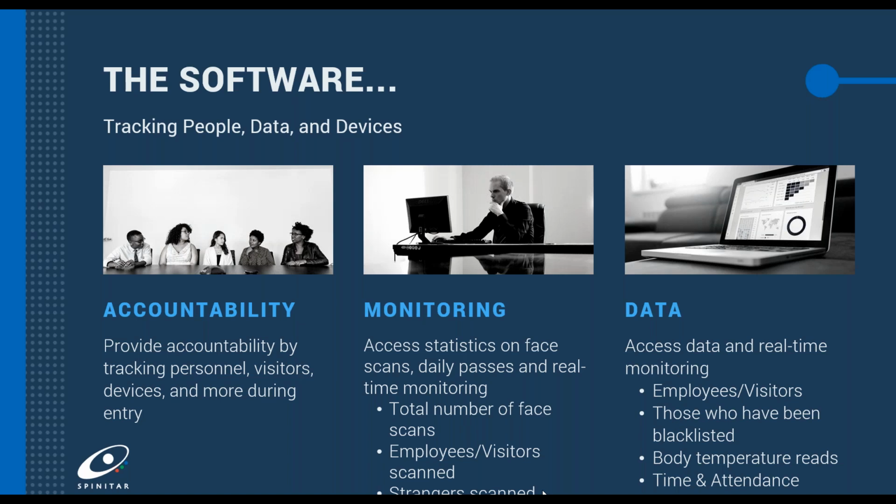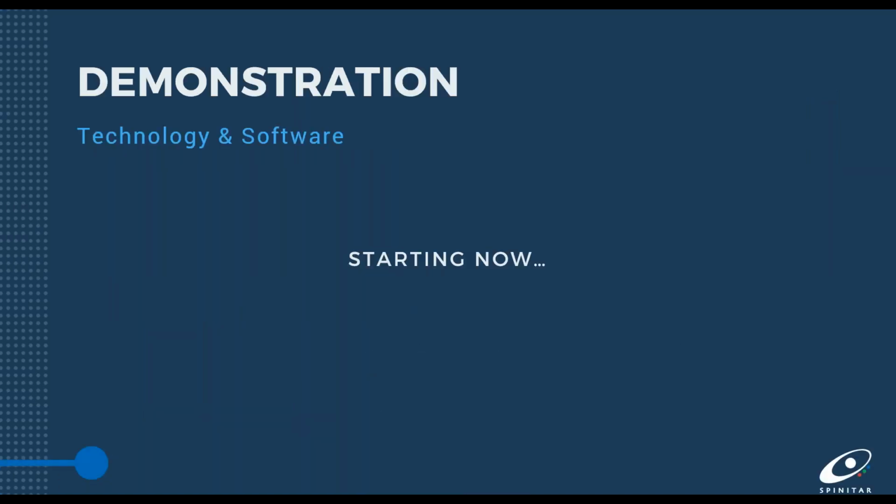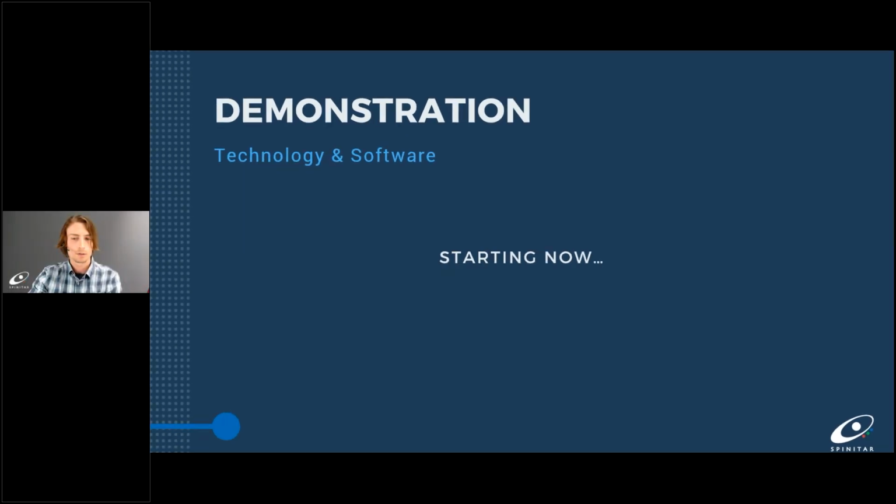So a couple things to note with the software. It also helps you with, again, some key markers as shown on screen, levels of accountability, monitoring, and data, which we'll go into more detail in the software demonstration shortly. So without further ado, I'm going to go ahead and share my webcam here and stop presenting.